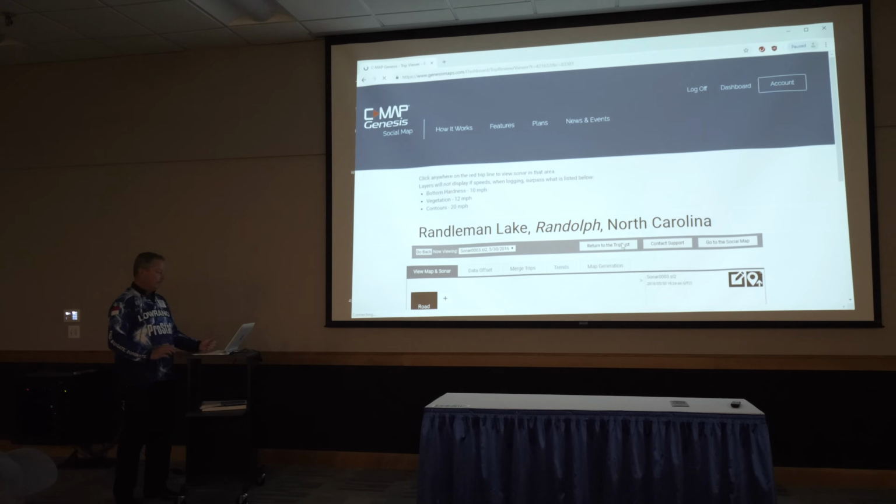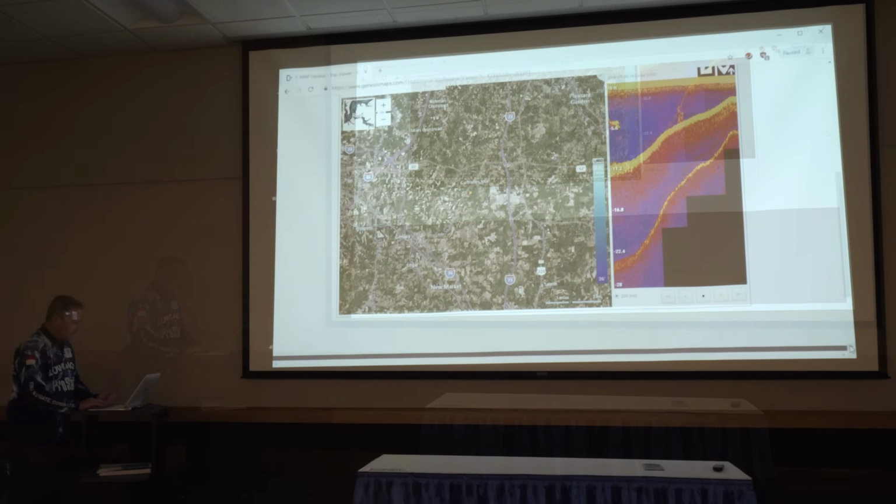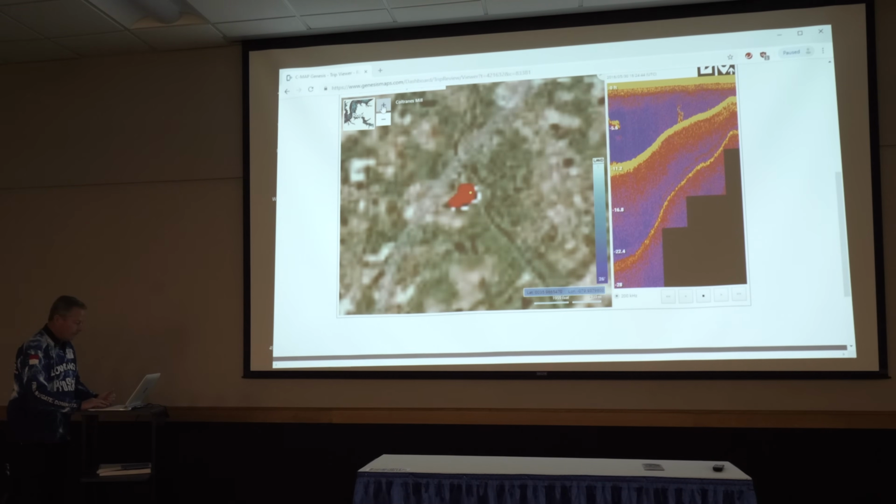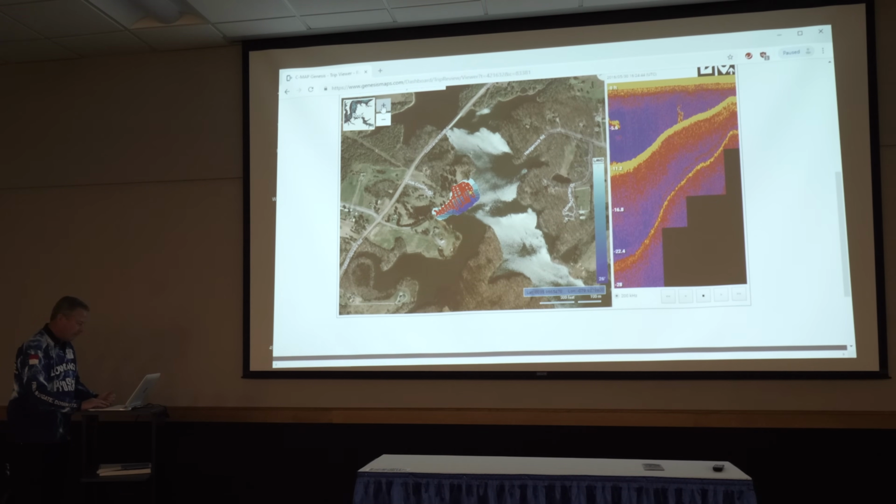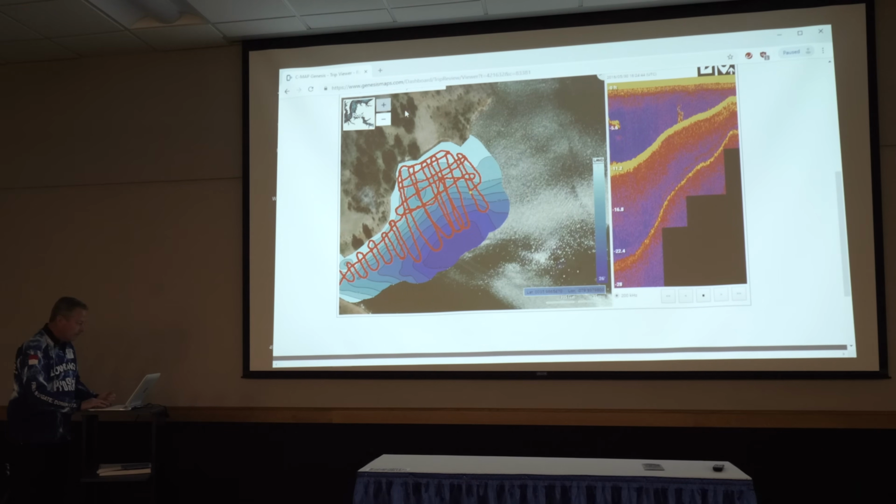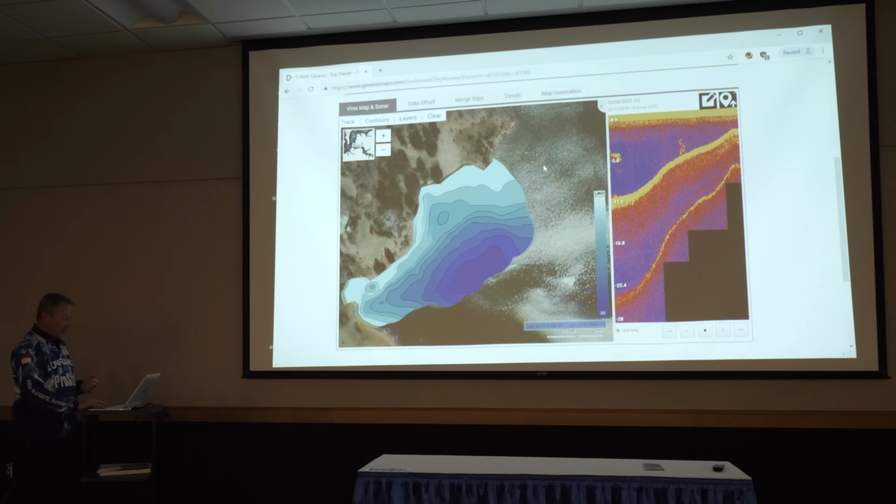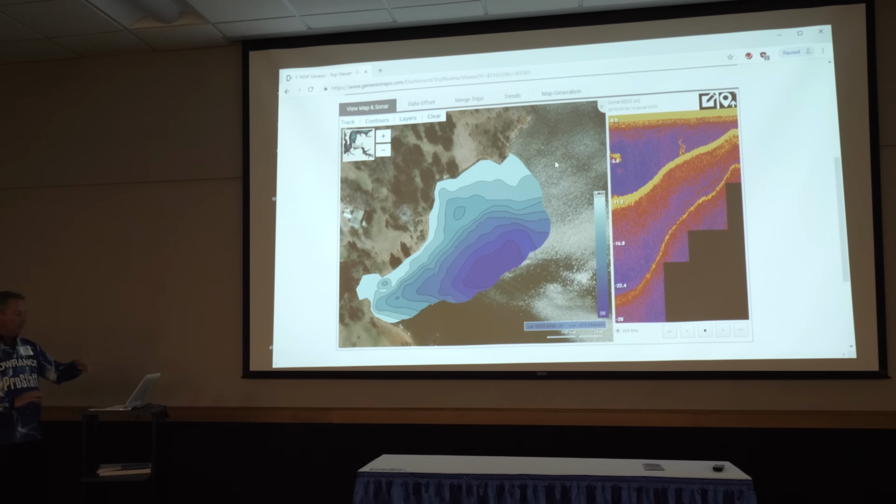View trip. What we'll do is we'll look at this, take the track off. Now, just because I know exactly what I'm looking at, I'm going down a deep bank.